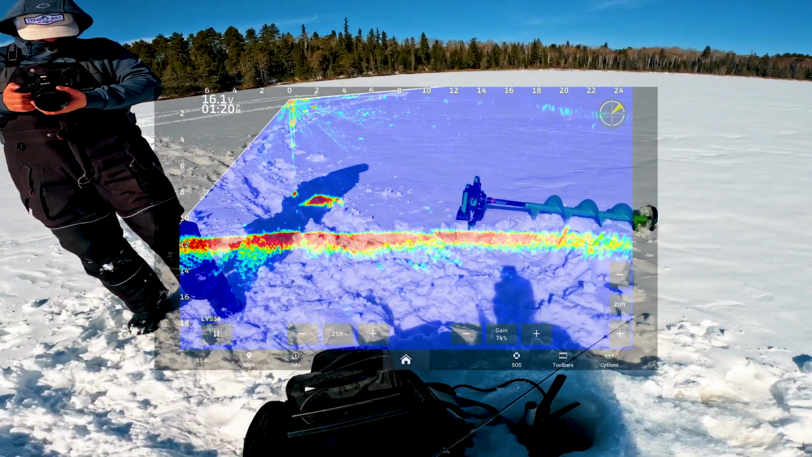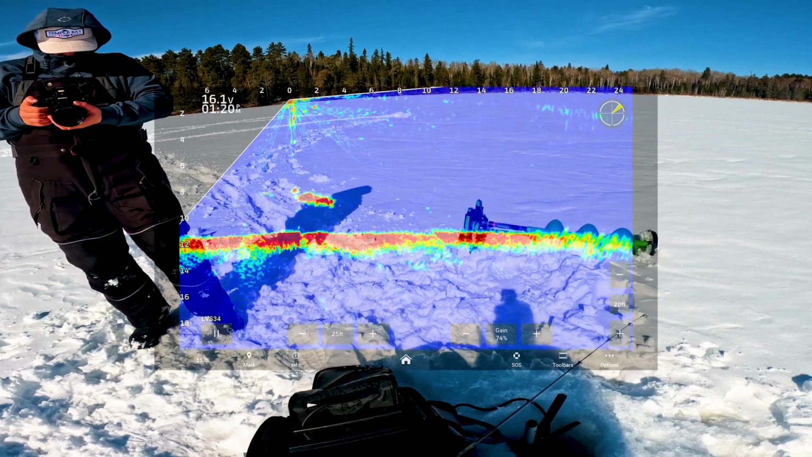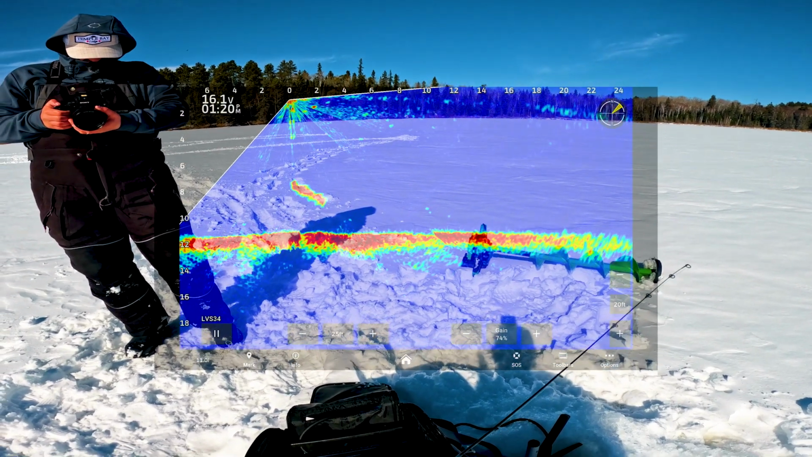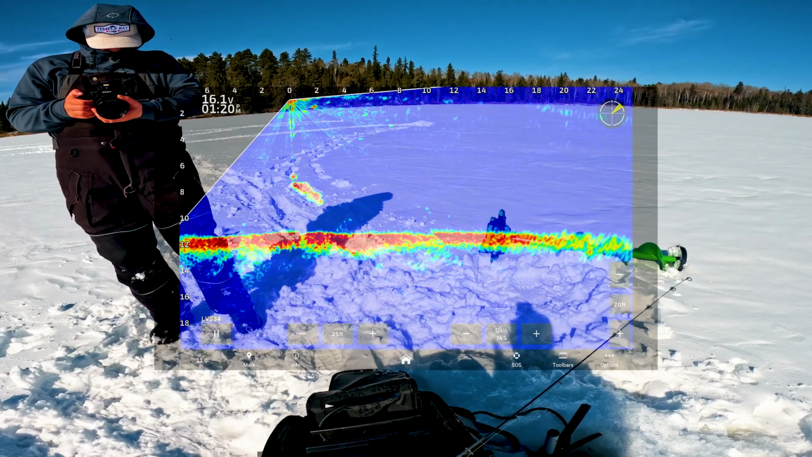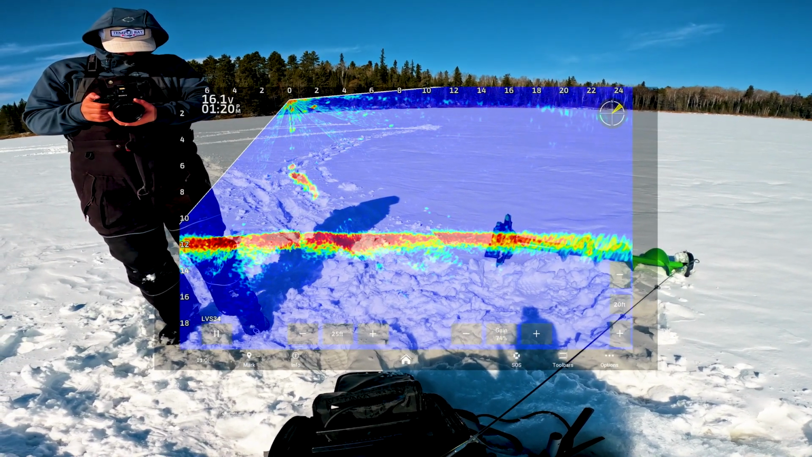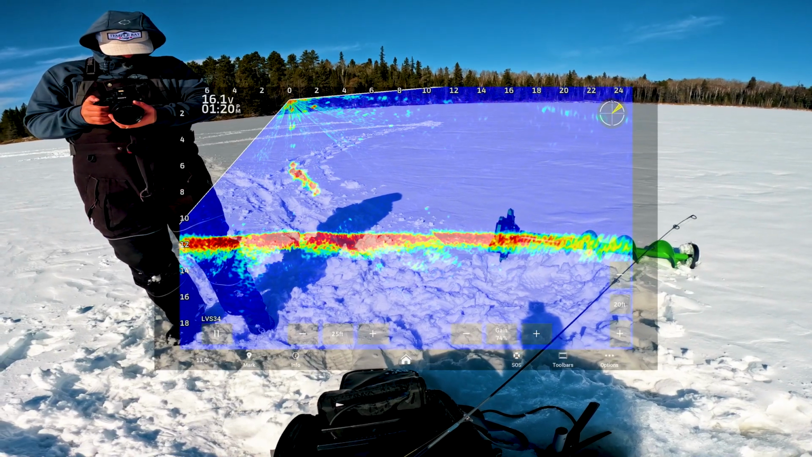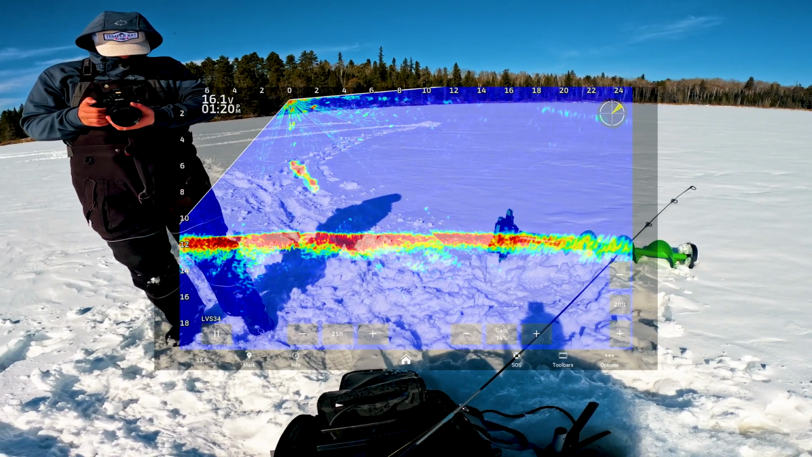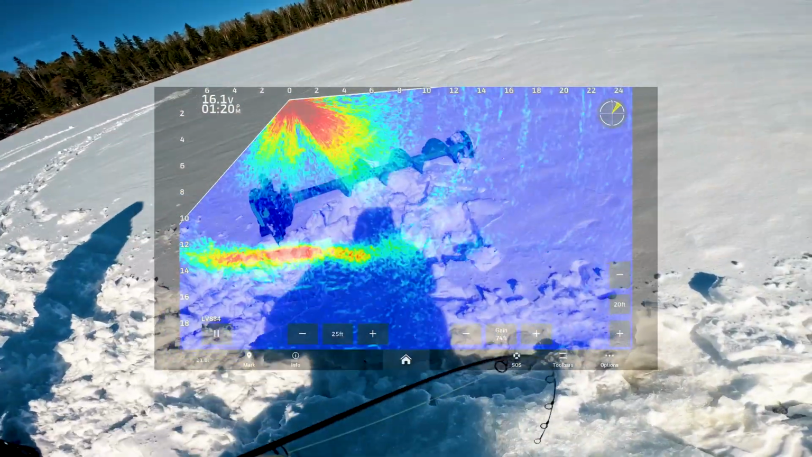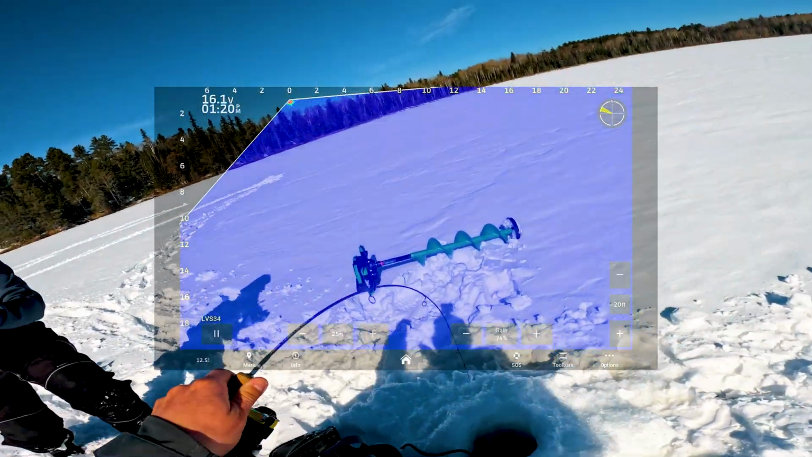I see a pike down there. Oh my gosh. Oh, that's a big mark. Oh man. Oh man. Oh baby. He's just staring at it. This is gonna be interesting on this rod if he bites. Got him. Oh my.